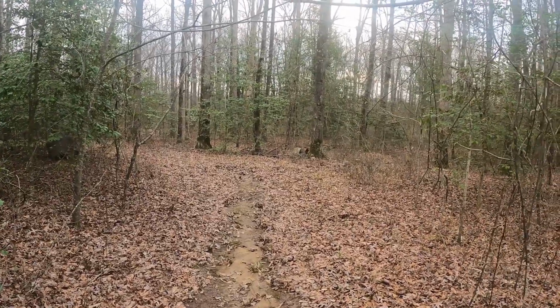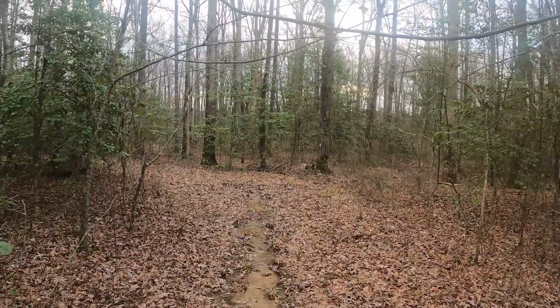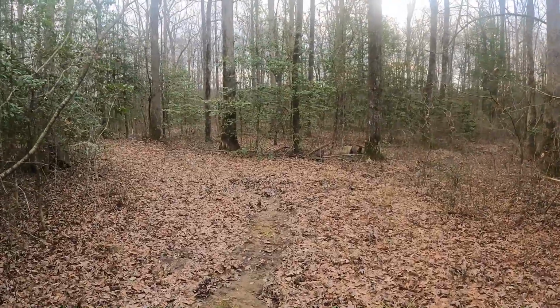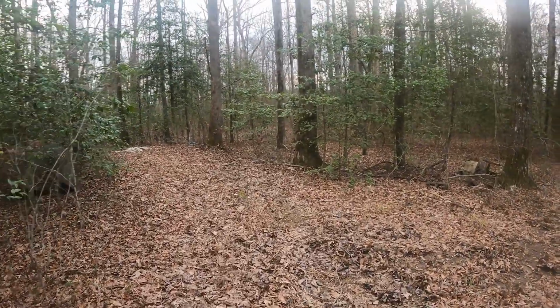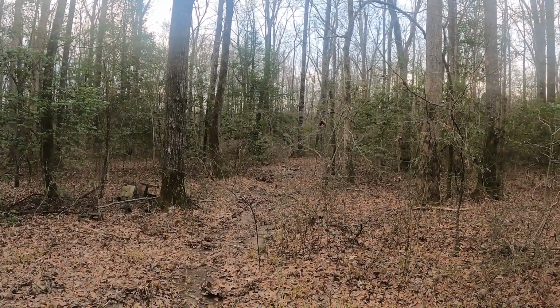I was out of town, but all of this road is washed out. A big wash that went down that way.